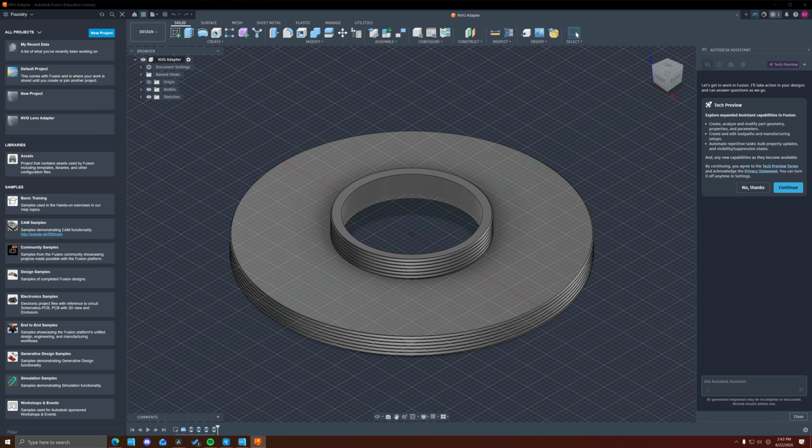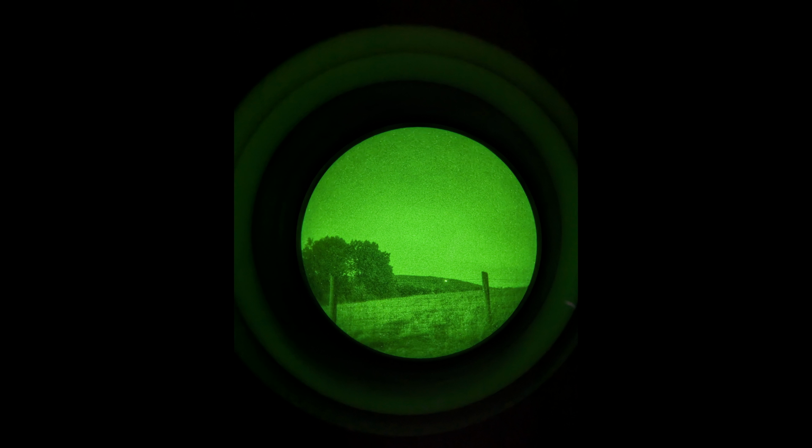In practice, I ran into two real problems with this setup. First, the step-up ring and the adapter ring could get stuck to each other, which is exactly as annoying as it sounds. Second, the standoff distance introduced additional vignetting. I ended up designing and 3D printing a direct adapter specifically for my Sigma 17-40mm f1.8, which solved both of those problems. I do want to quickly say that in general, the smaller the front element of your lens, the better photos you will get through a night vision tube, which is something to be aware of if you're planning on getting into this kind of photography.